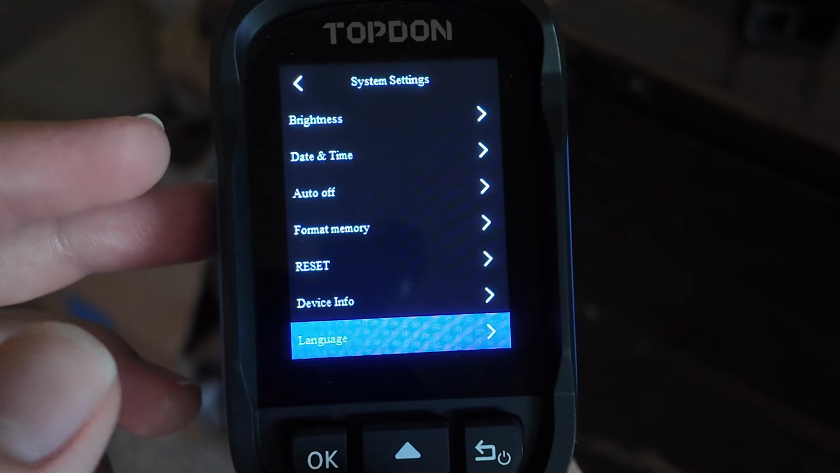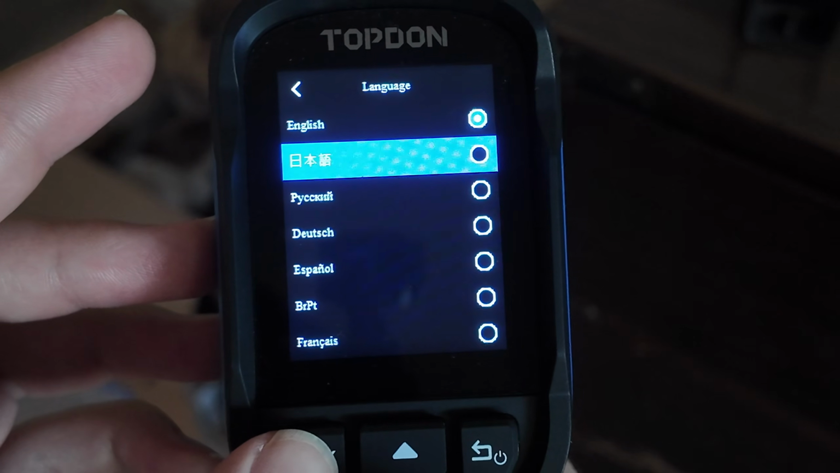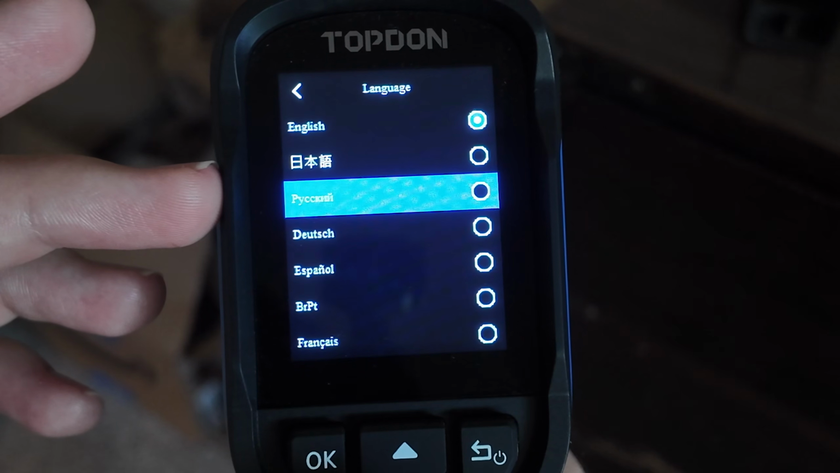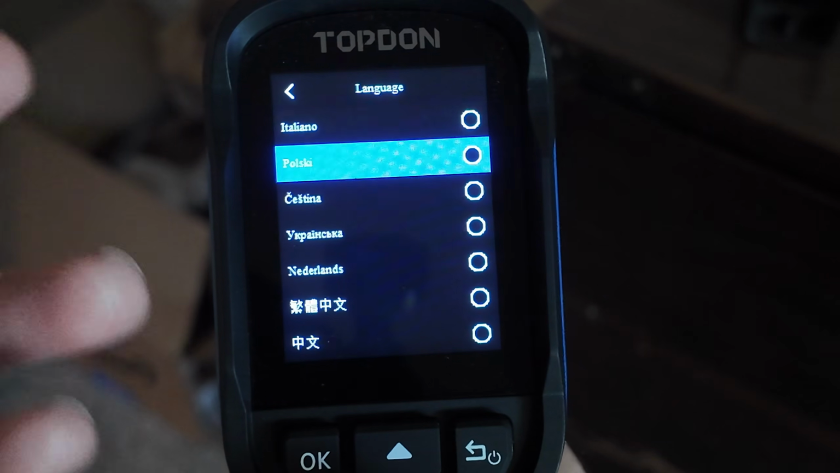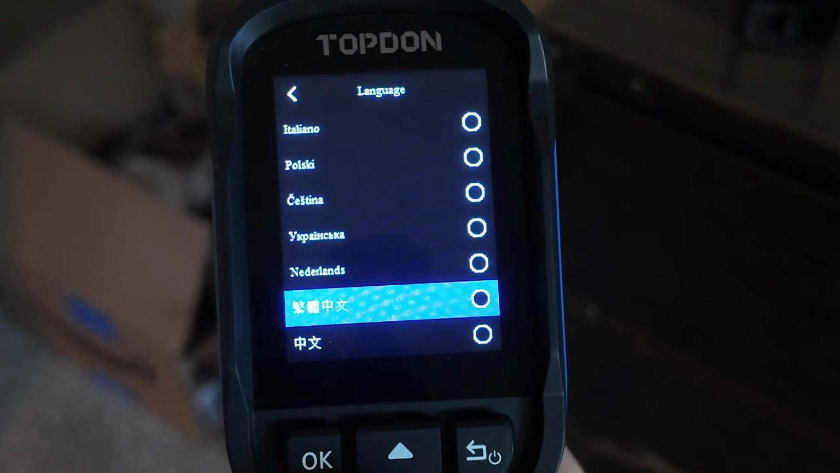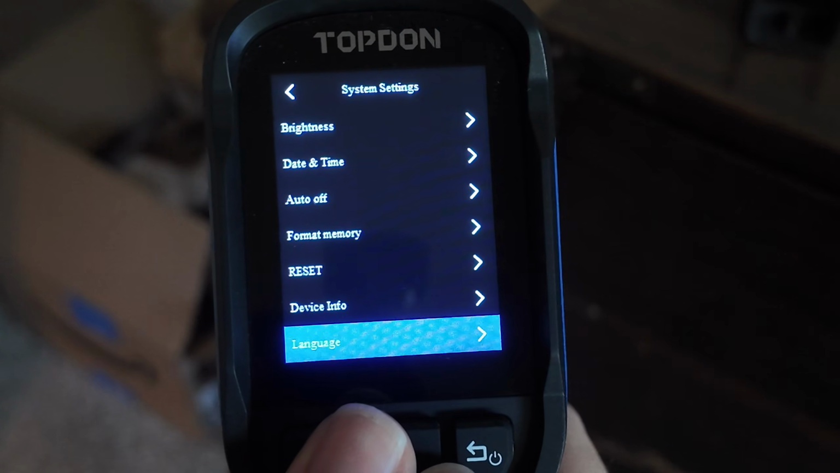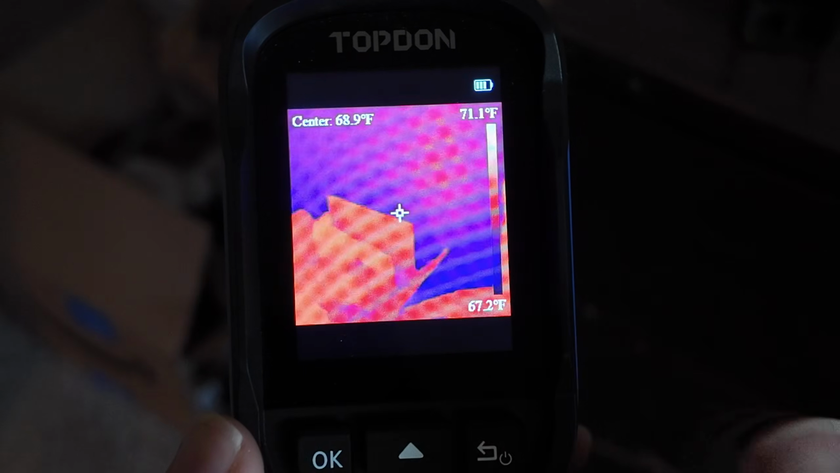Device info, language. In the languages, we have a few. We have English, Japanese, maybe? I'm going to sound like an idiot, but Deutsch. Yeah, you have a bunch of different languages. I wasn't expecting there to be that many, but yeah, so there you have it. Let's go look at some temperatures of stuff.